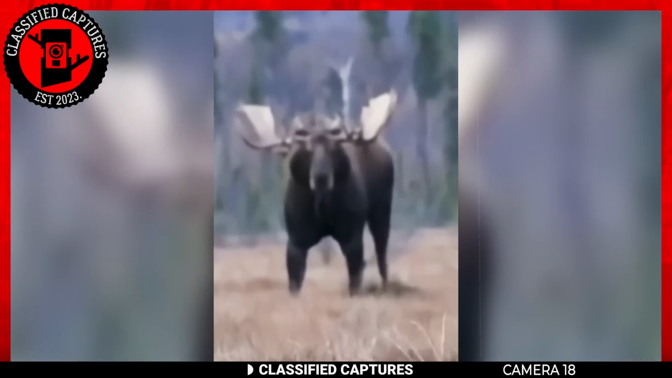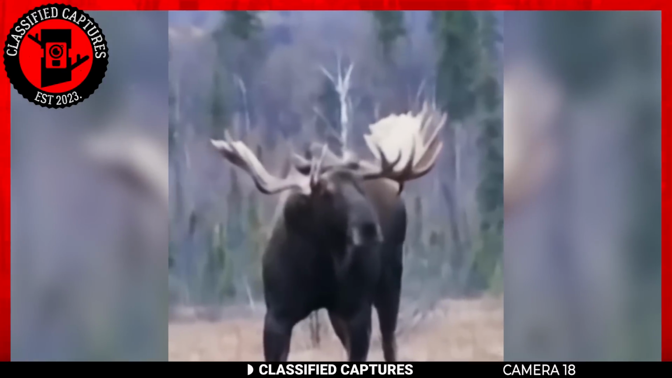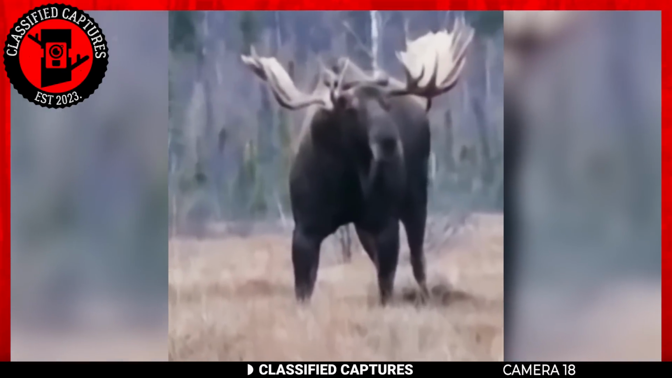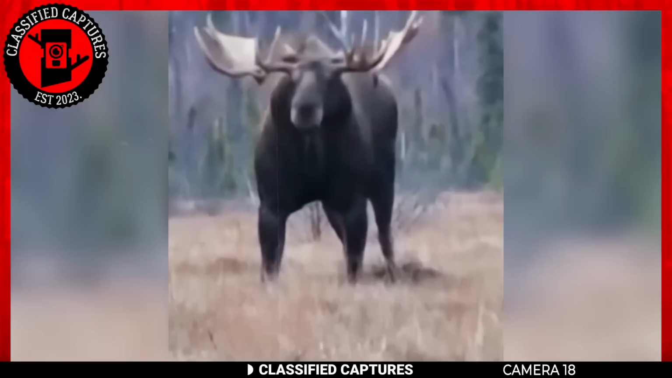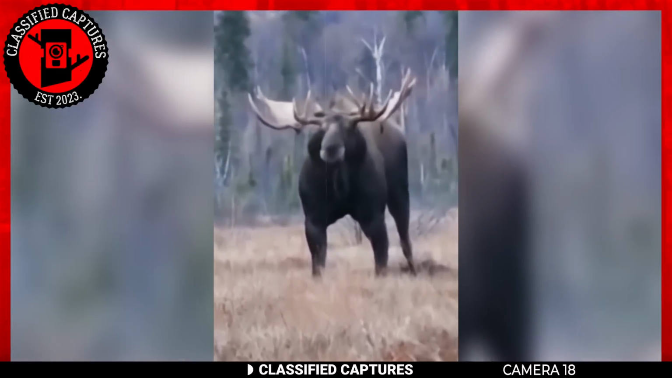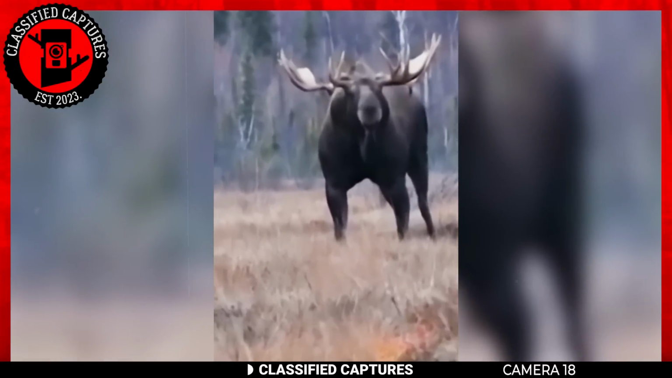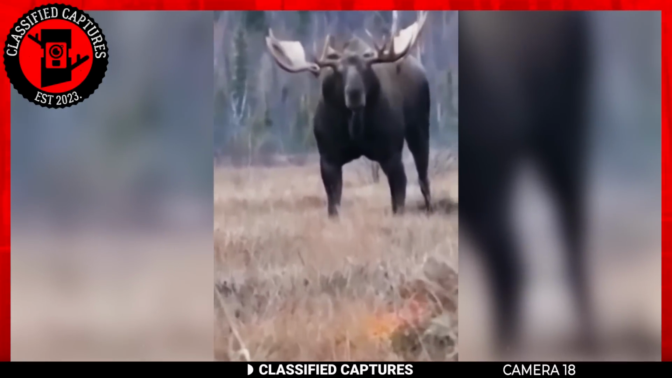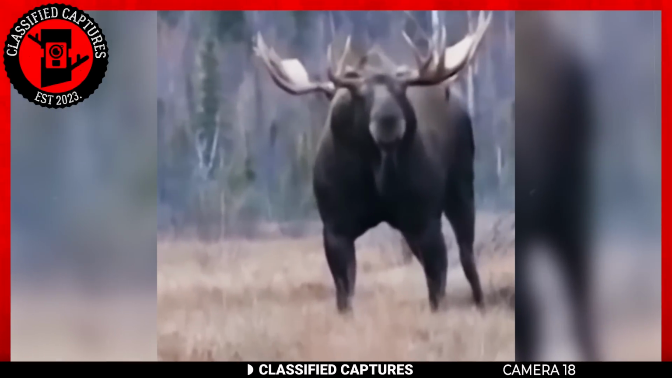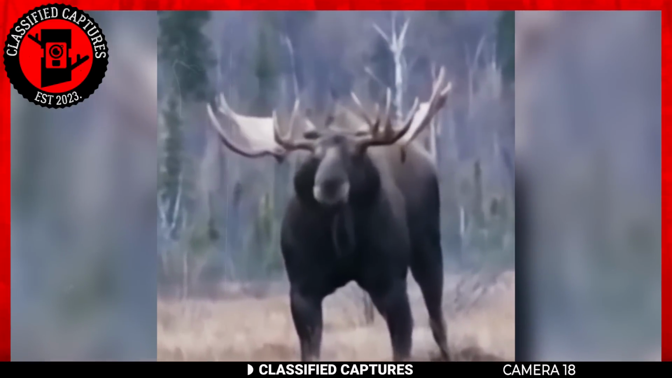We know moose can get quite large, but this is just ginormous. Canada's vast wilderness often conceals the most astonishing spectacles of nature, and this footage captures one of its most magnificent inhabitants. Behold, a giant bull moose whose stature stands as a testament to the majestic wilderness it calls home. Stretching its formidable frame to a towering 7 feet, this creature commands awe as it moves its head studying its